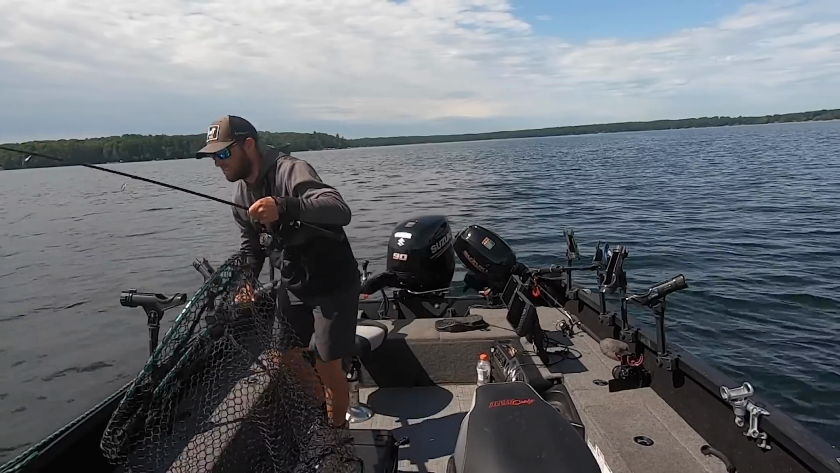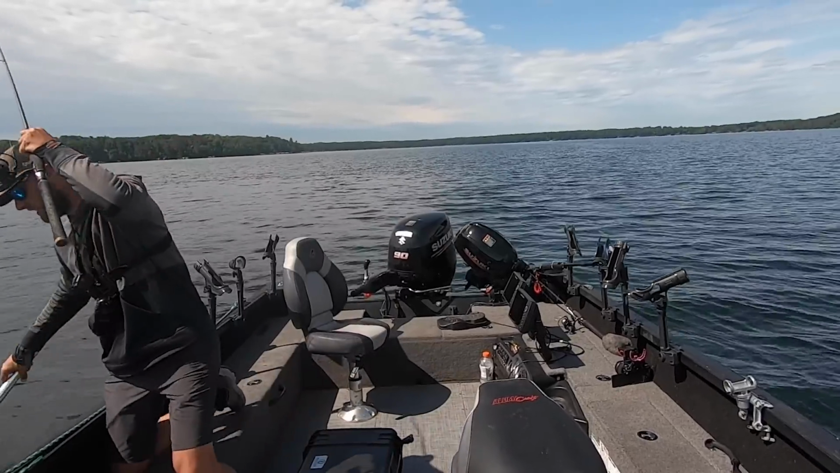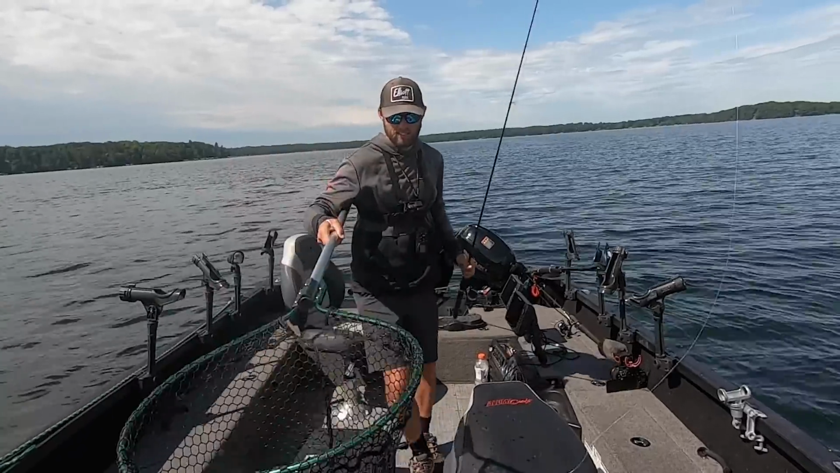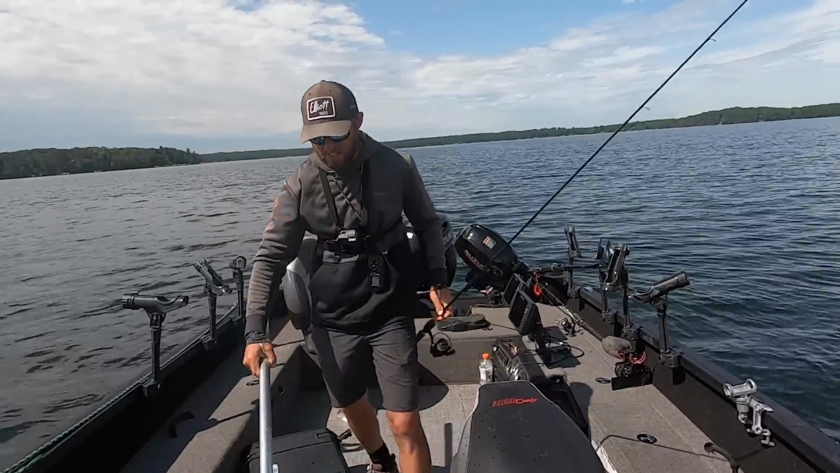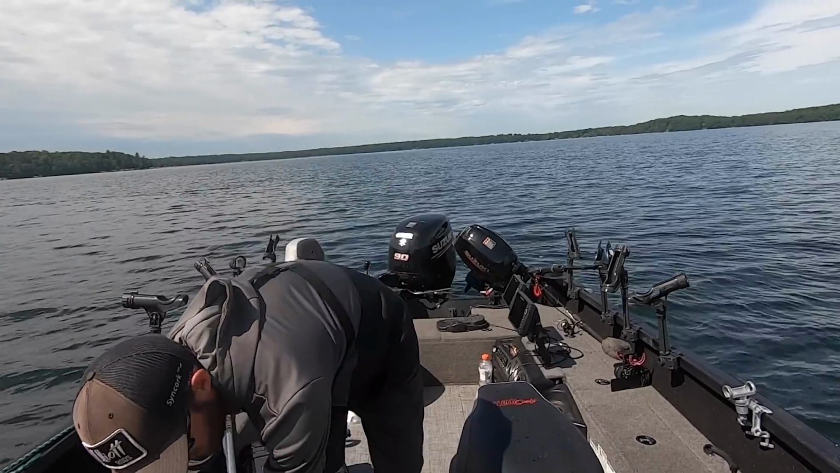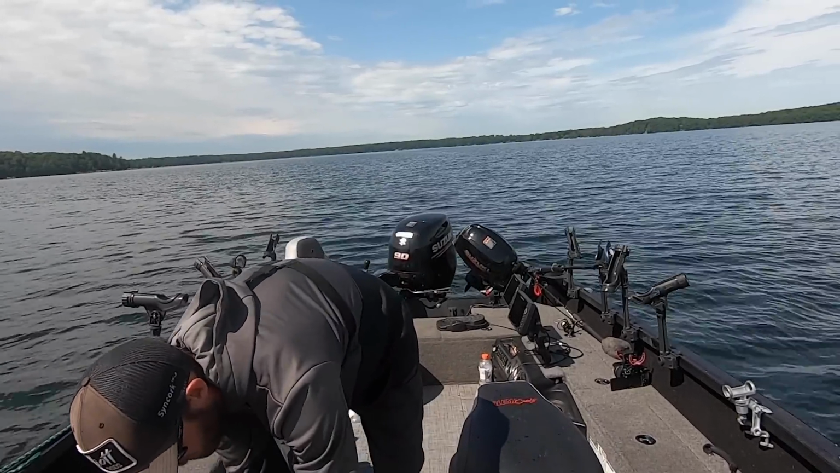And I almost always net these fish on jig and wrap just because boat flipping gets a little bit dicey. But you can see how quick and effective that is. There's another nice eater fish. See them, drop down into them, snap it a few times, fish on. It is just deadly, deadly effective.